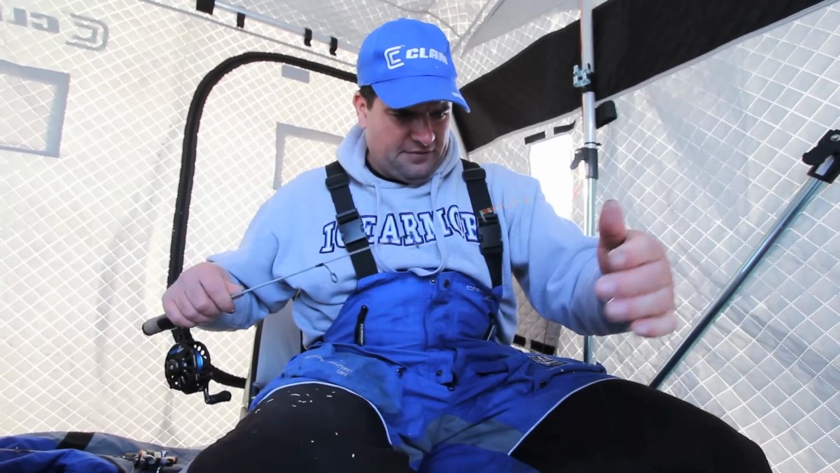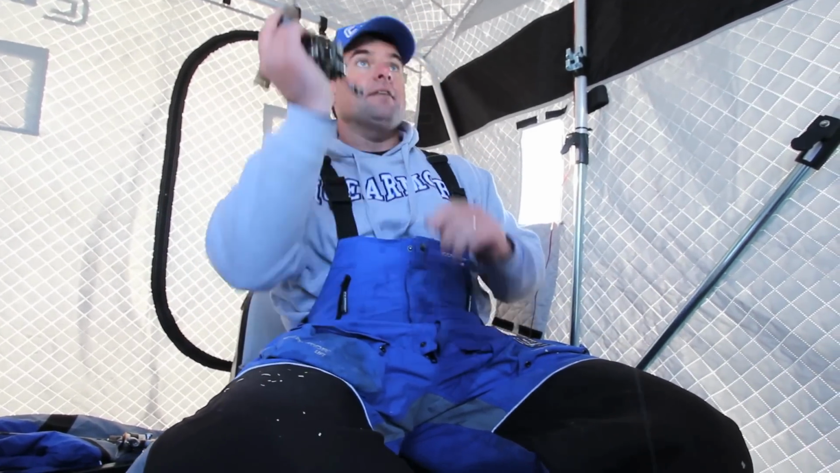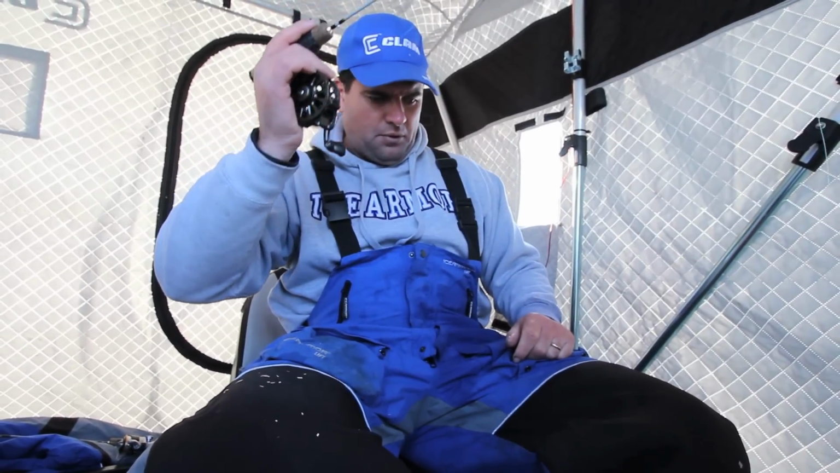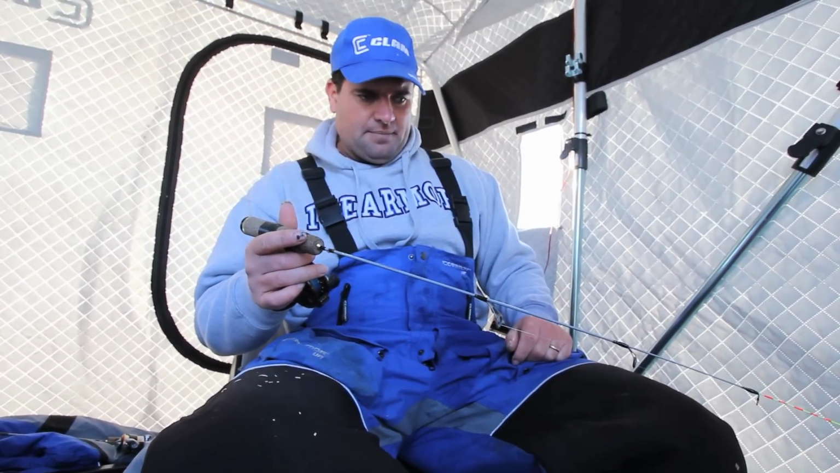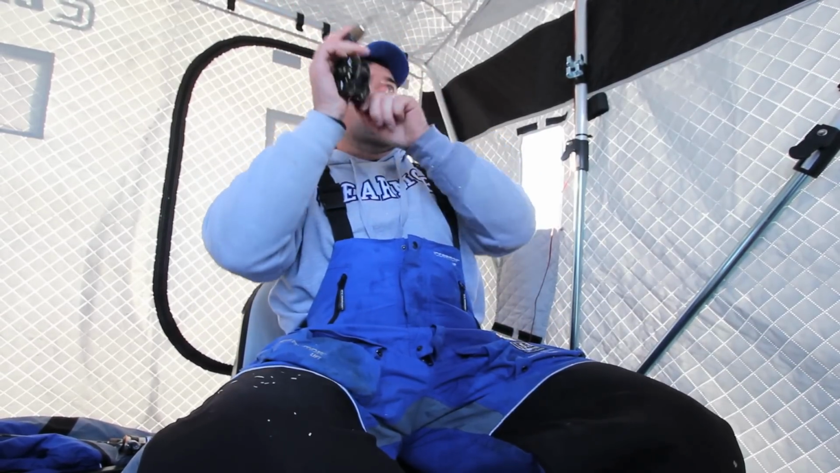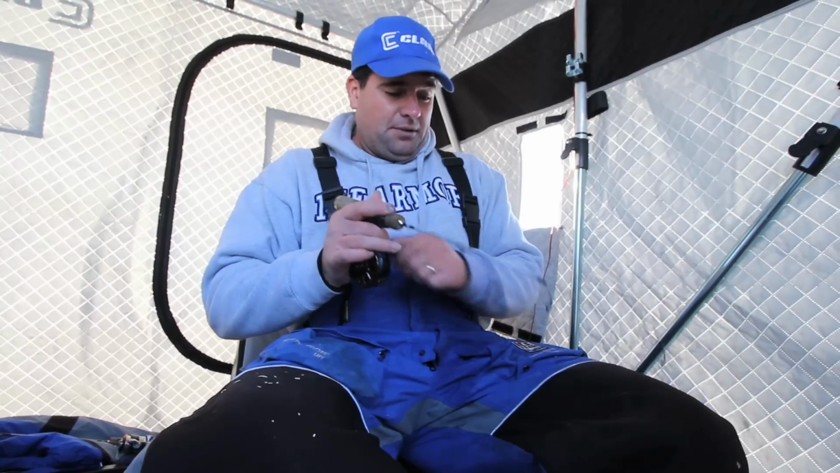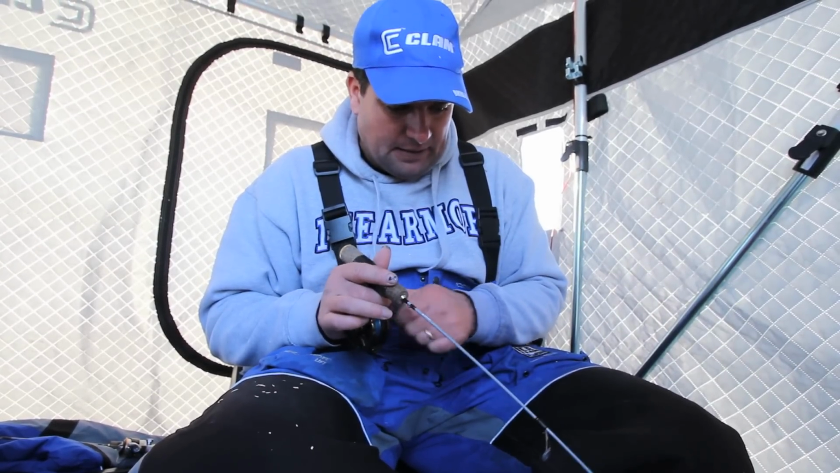And so, if the fish are biting good, you don't need this stuff. In fact, it's going to probably hurt you more than help you. But when things get tough though, this type of equipment, this light of line, this type of rod and reel, it'll enable you to catch fish when a lot of other people aren't.